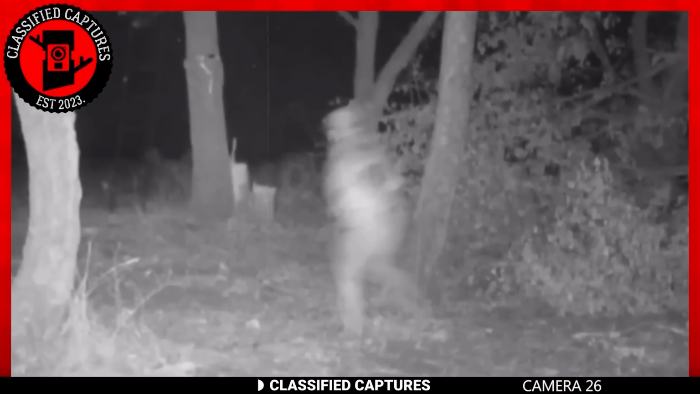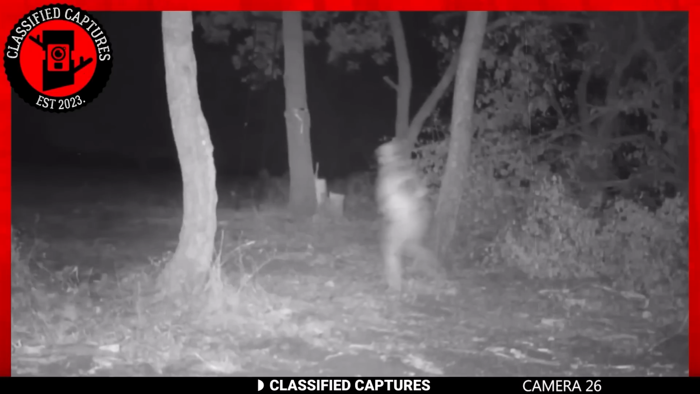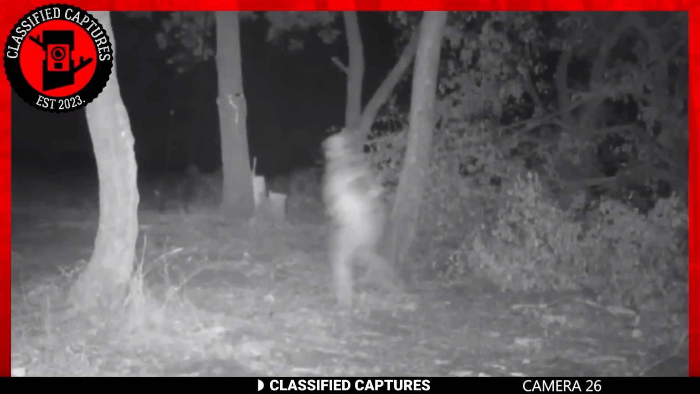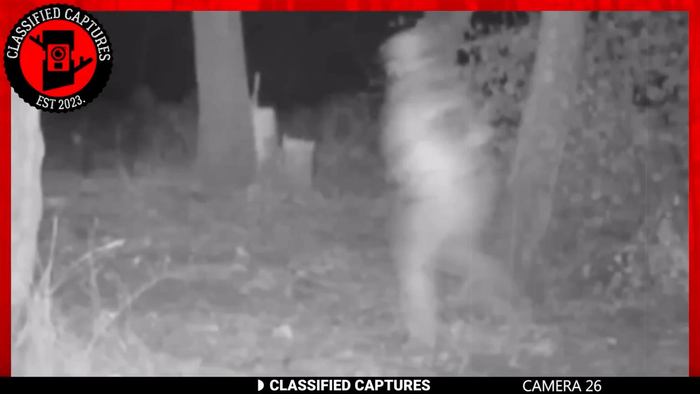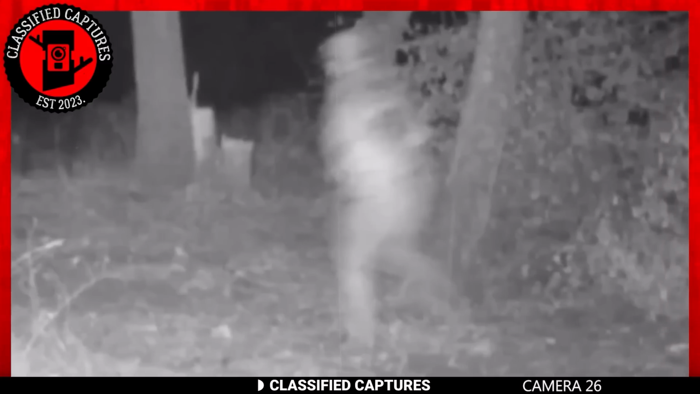This next footage, however, is something that we don't have logical explanations for. Before you conclude that it's probably a man walking through the woods that had been blurred out due to the speed at which he was moving, you need to know that this was a capture from a remote location in Marshall County, Oklahoma, which has no humans around for miles.